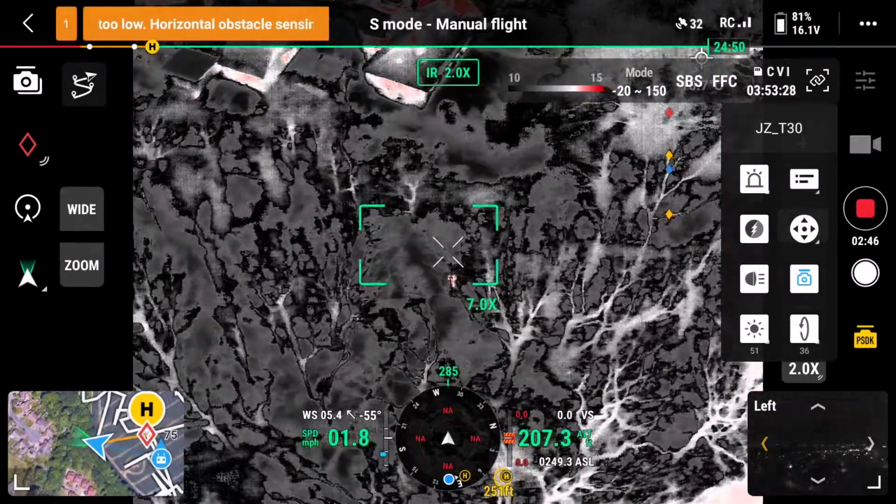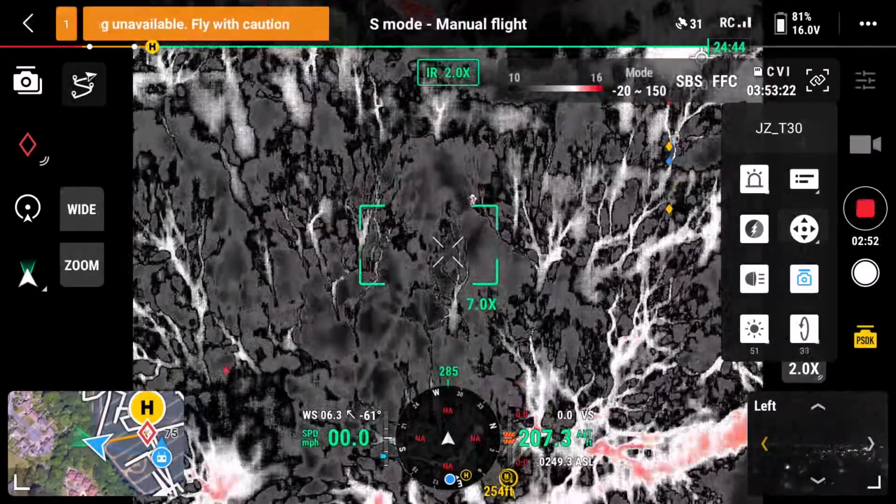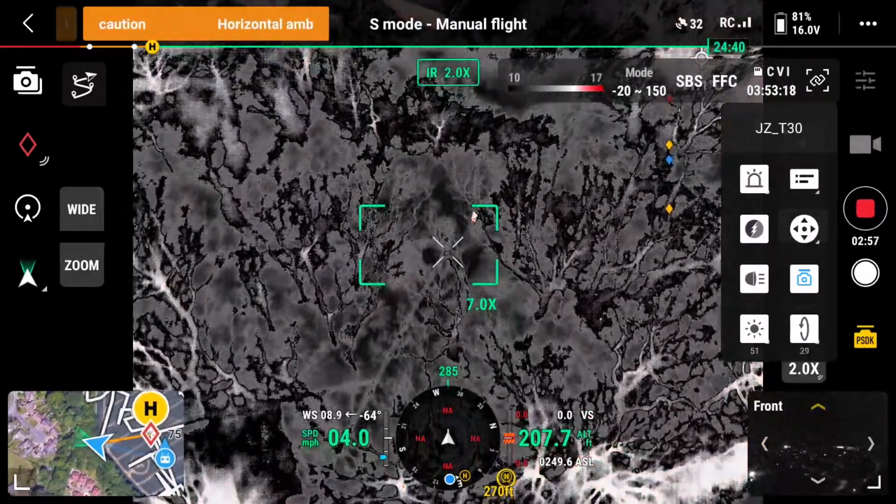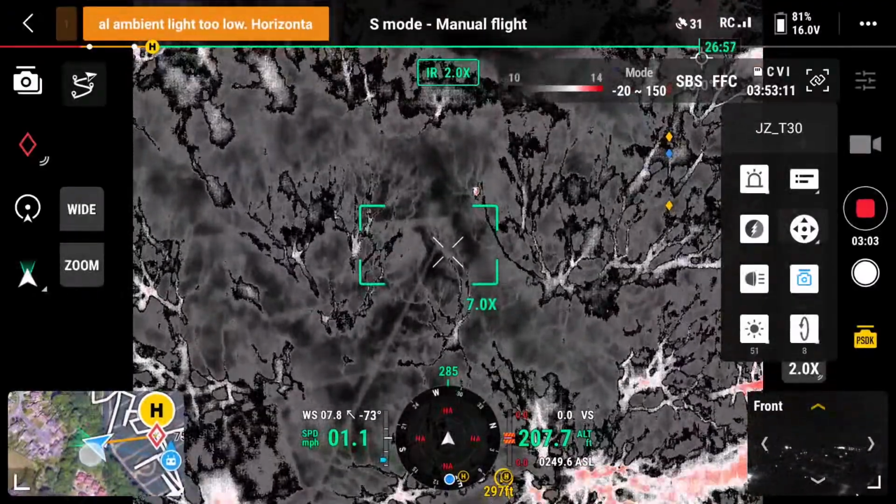So I think he's going down. So he's signalling to me. Okay. Down here. The ground searcher's now signalling to me as to where the last sighting was.